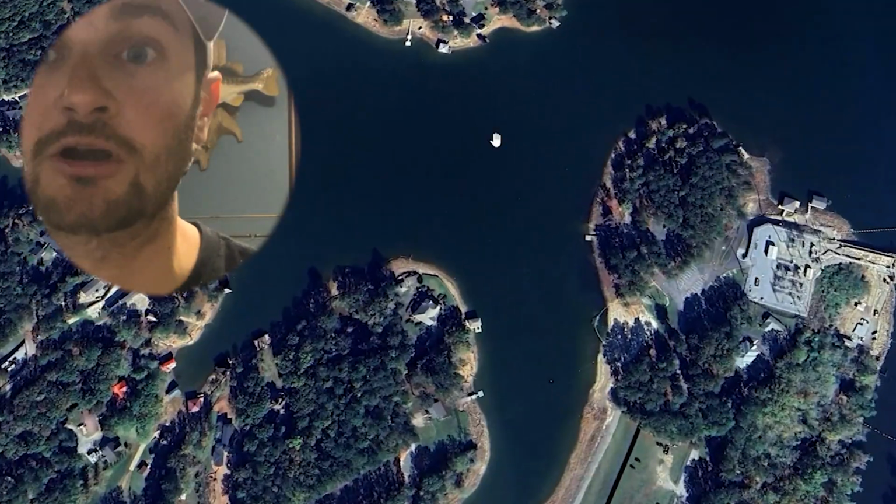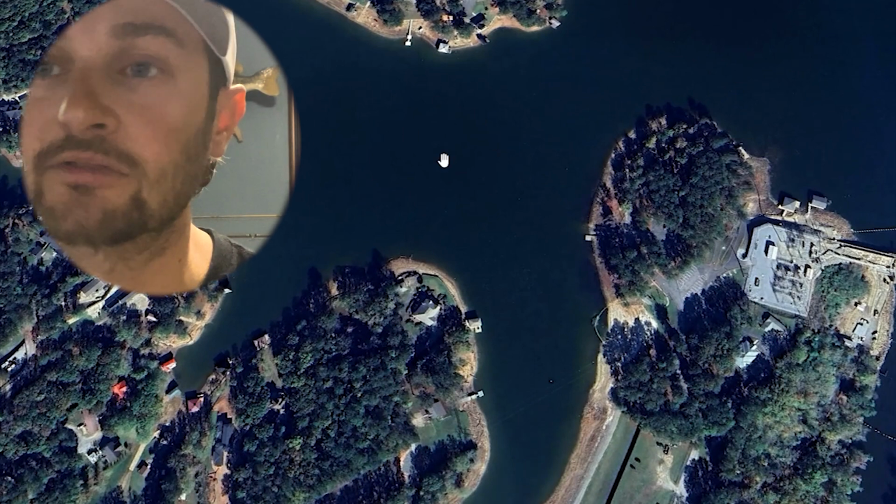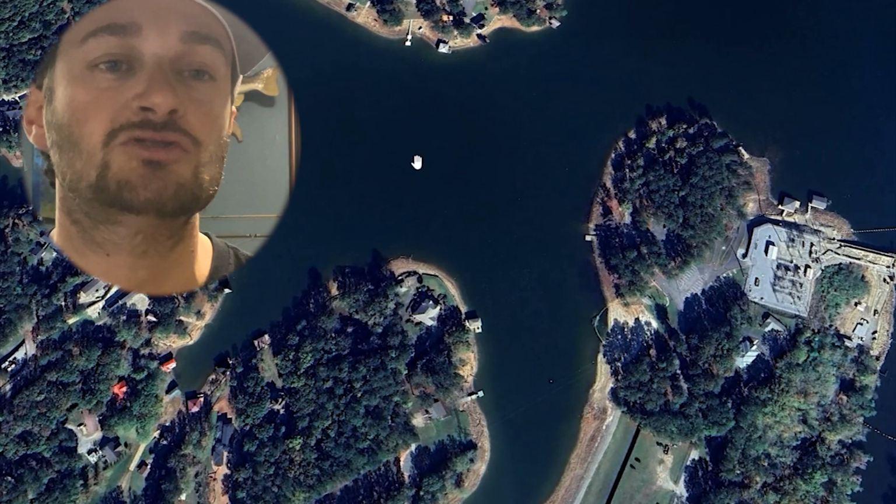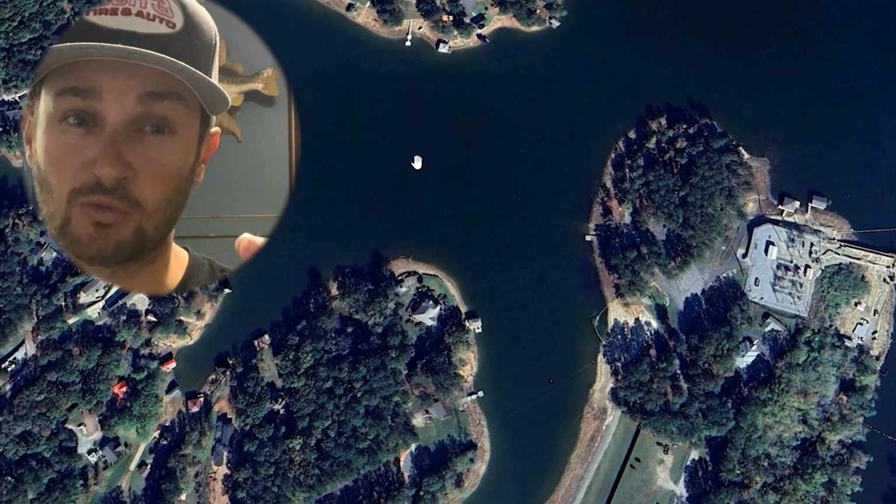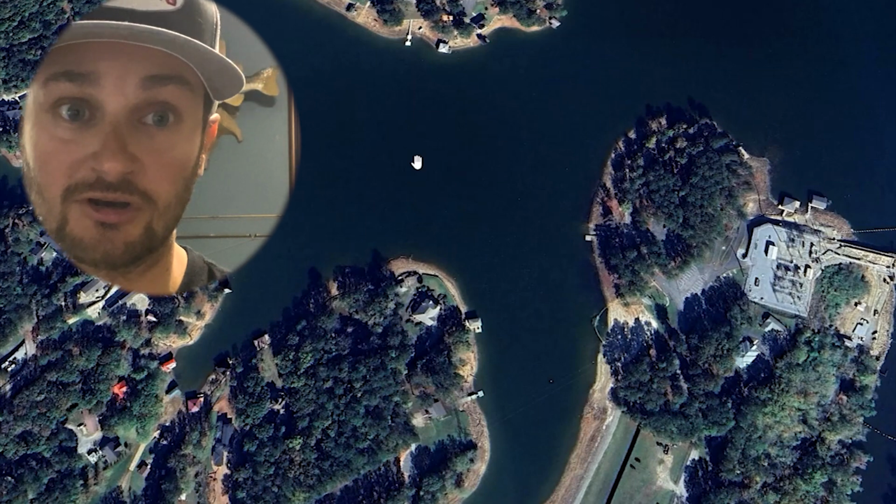But first thing is, is there bait? If there's bait all out here in the middle, the depth of it is where you might be looking for the fish. If that bait's in 20 foot, bass are going to be around that 20 foot zone. If that bait's on the bottom, the bass are going to be on the bottom.